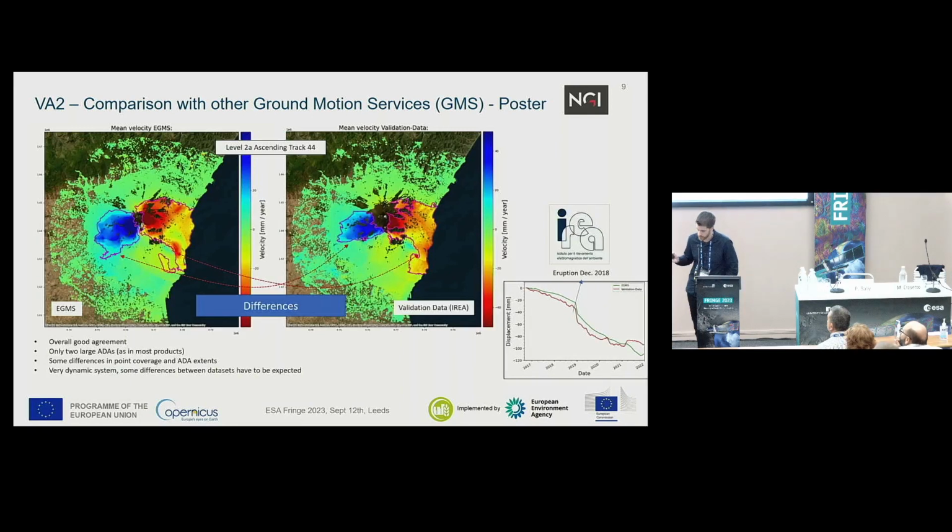This is just an example of the results you will see in the poster concerning VA2 of NGI. This is the test site I mentioned before, the Etna volcano, and you see a general agreement between the IREA results and the EGMS active deformation areas, so we do the comparison with these polygons.